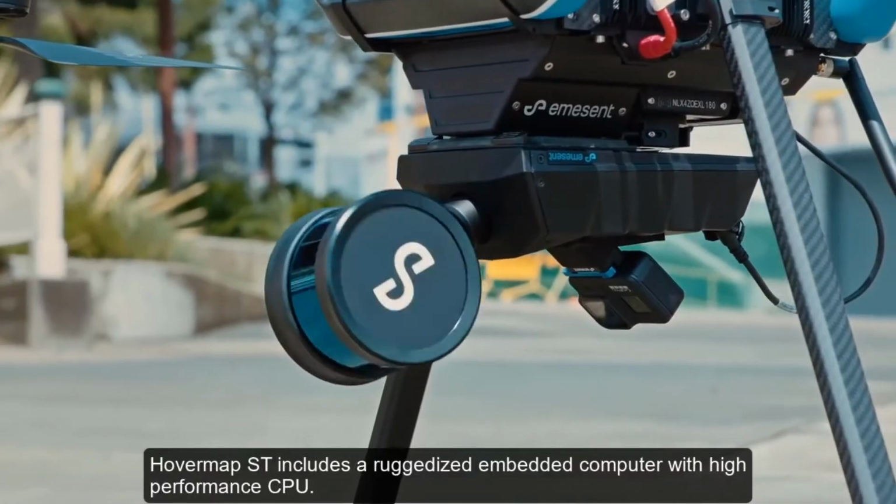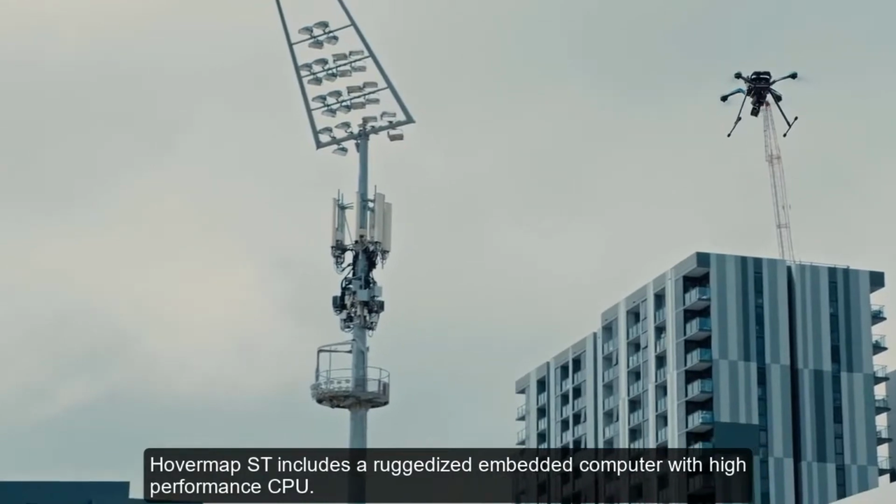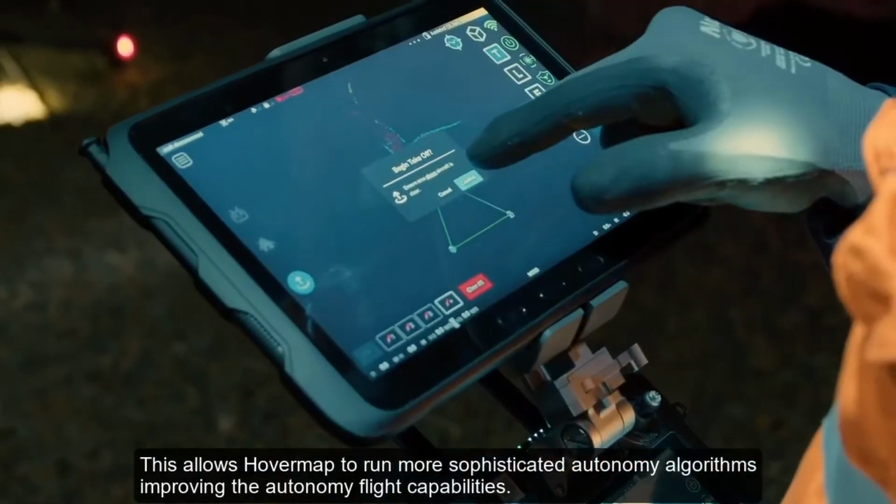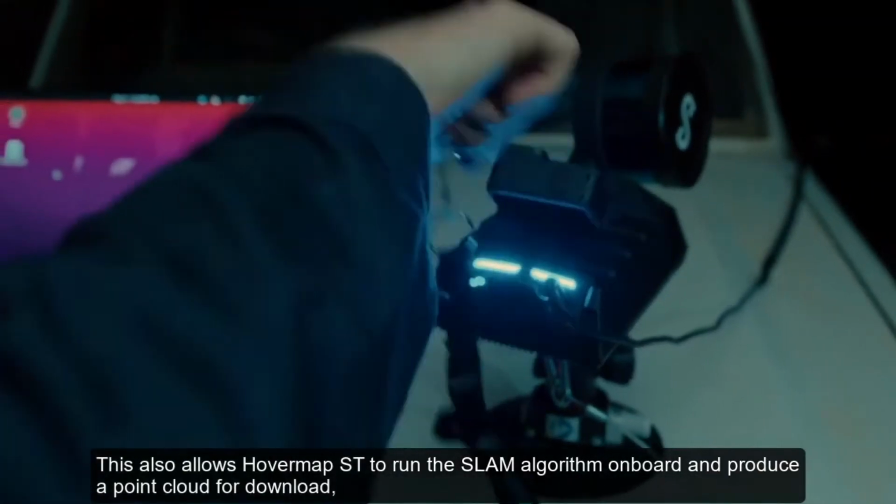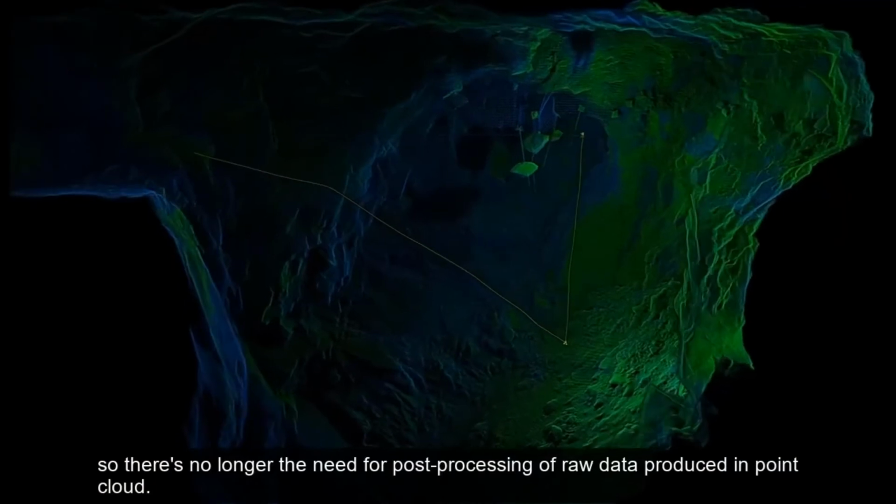Hovermap ST includes a ruggedized embedded computer with high-performance CPU. This allows Hovermap to run more sophisticated autonomy algorithms, improving the autonomy flight capabilities. This also allows Hovermap ST to run the SLAM algorithm on board and produce a point cloud for download, so there's no longer the need for post-processing of raw data to produce that point cloud.